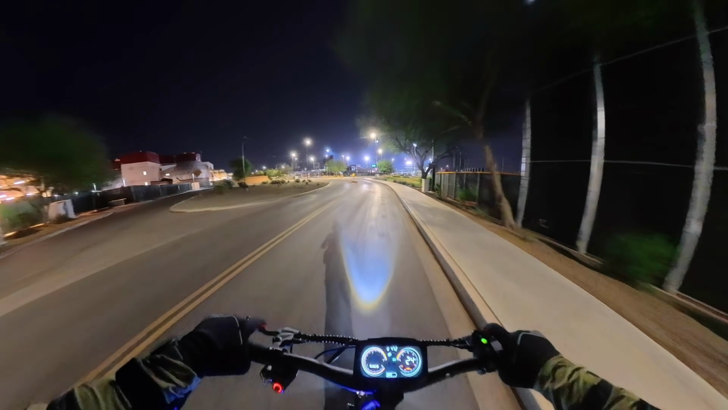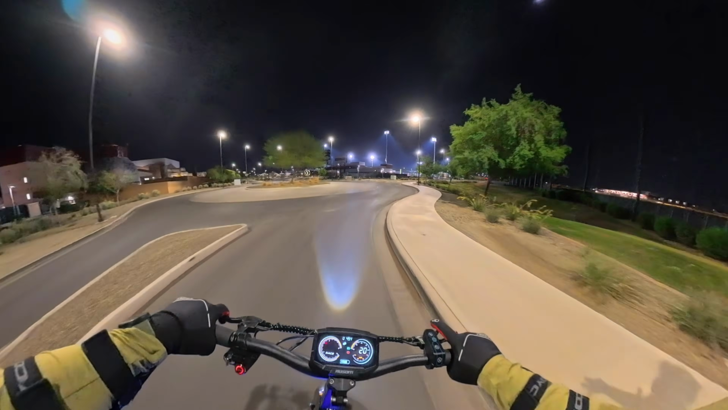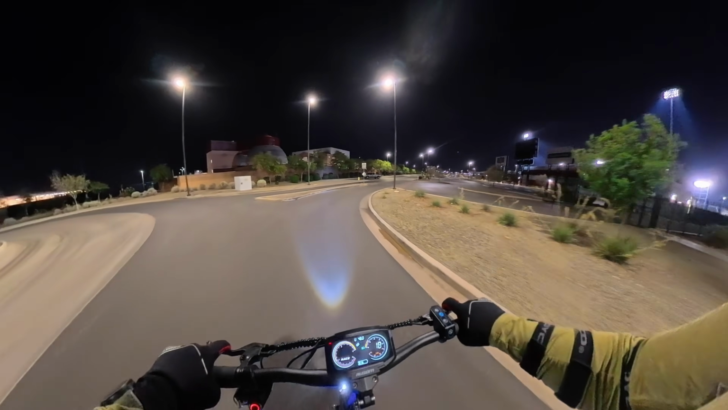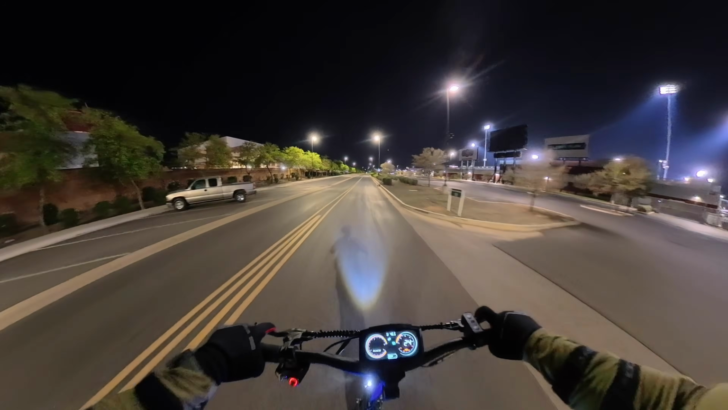Can this scooter outrun a dog? Yeah, it sure can, if you're prepared for it, you know. I was in race mode. I was ready to rock and roll, baby. Can you outrun a grizzly bear or something like that? I don't know. Those things are pretty fast.